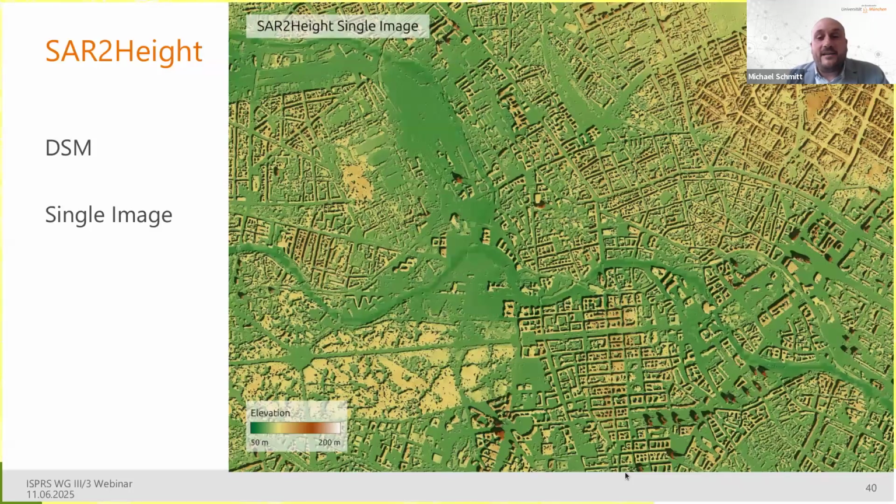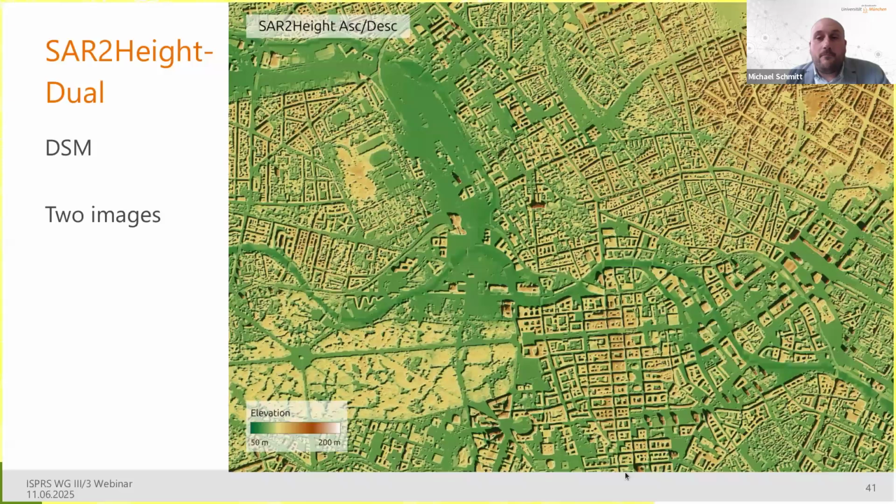This is SAR-to-height dual. Again, from my point of view, a leap in quality, because now the building's outlines are much clearer and much more crisp, and the height's a bit more reliable. But this comes at the cost of needing 2 images from opposing views. But again, if we switch back and forth, it's definitely a certain improvement to be visible.